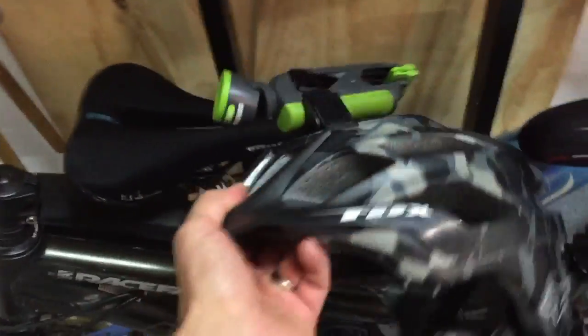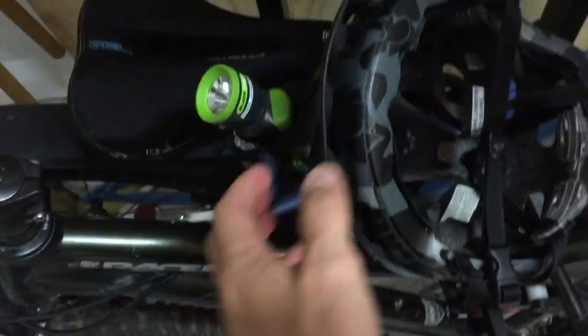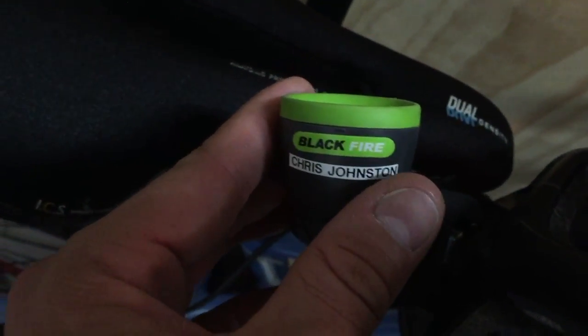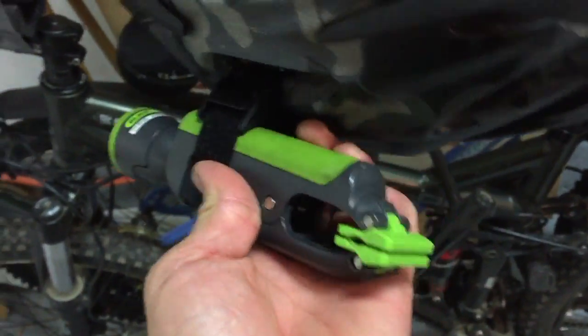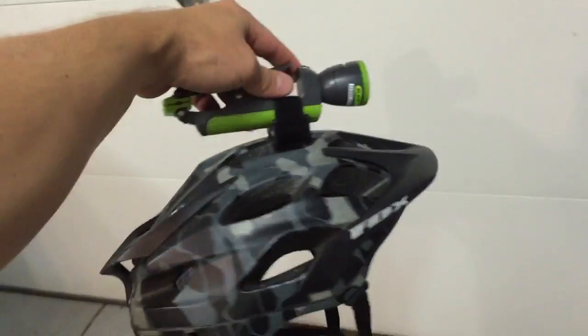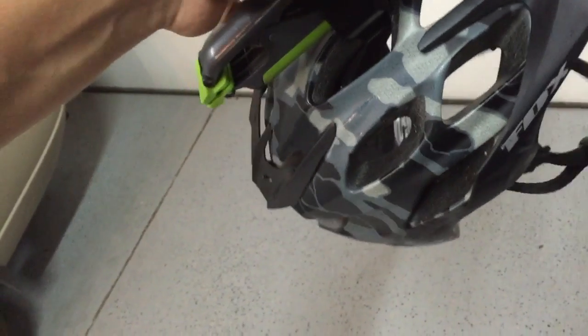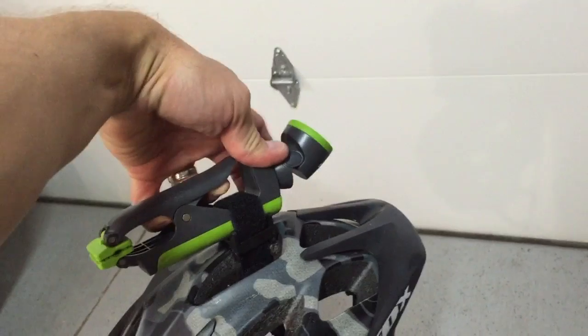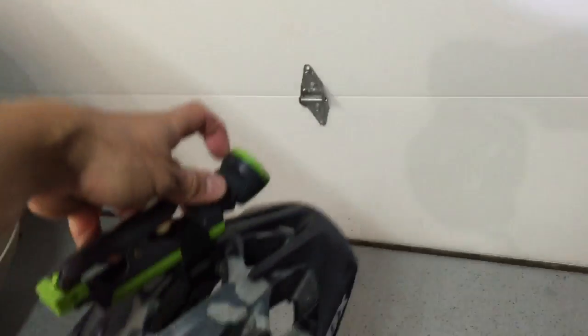And this specific one works very well. It's only $20, called Blackfire. Blackfire is the name of it, but it's officially the Clamplight, and you can see it's got quite the spotlight on it. But the nice thing about it is once you get it mounted, you can mount it wherever you want on your helmet. If you need to fine tune it, so if you're riding on the road or a straighter section of trail, you can get going faster, you can aim it up to get it further down the trail, or aim it closer to you, and then you'd be able to look down.